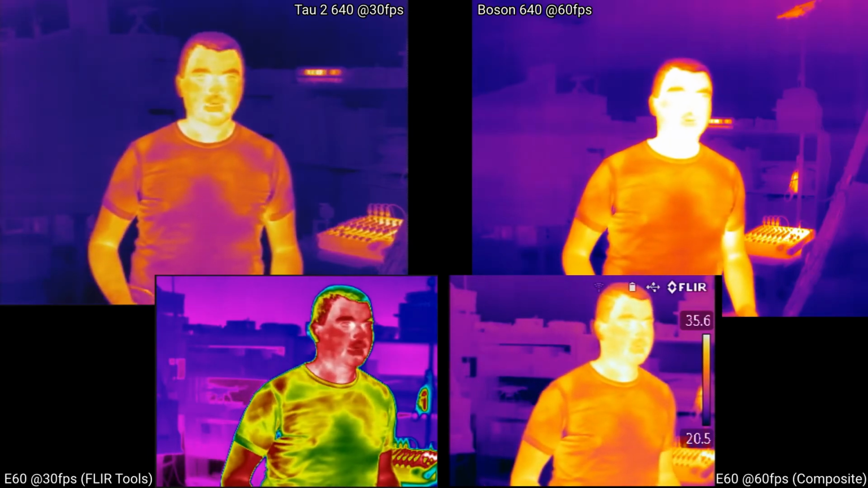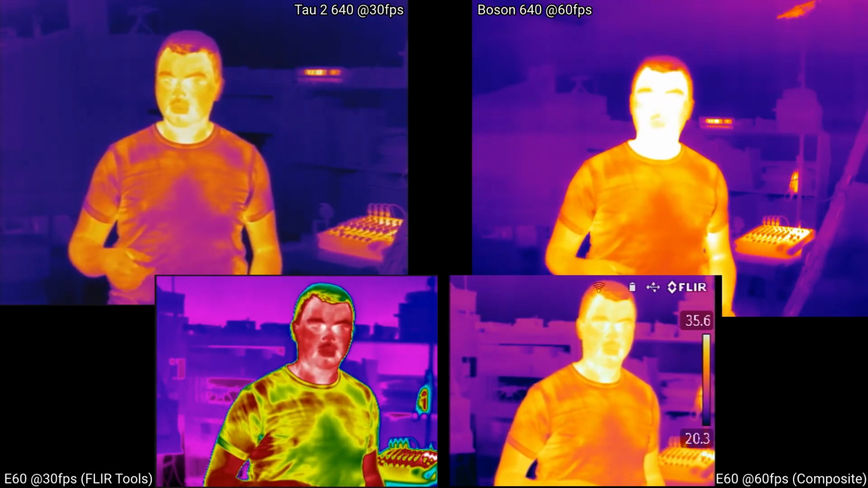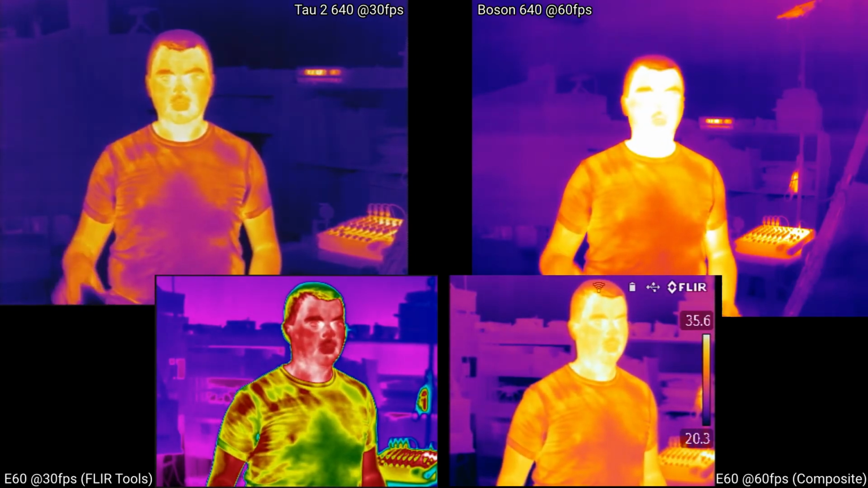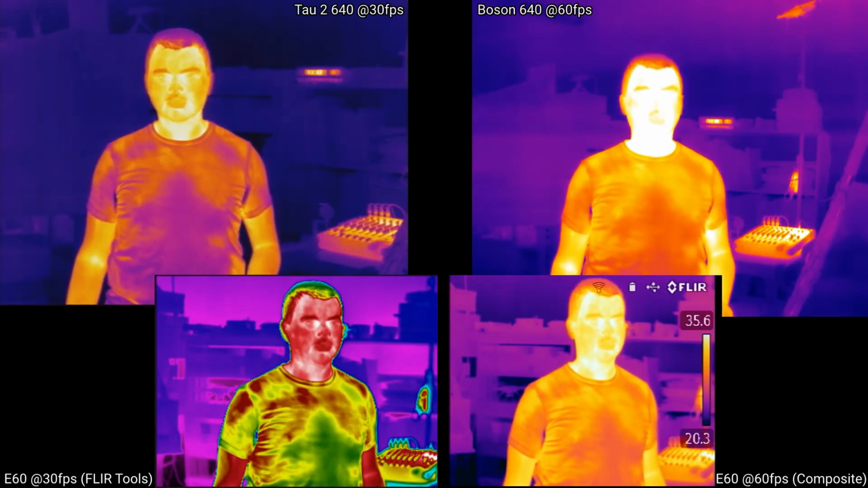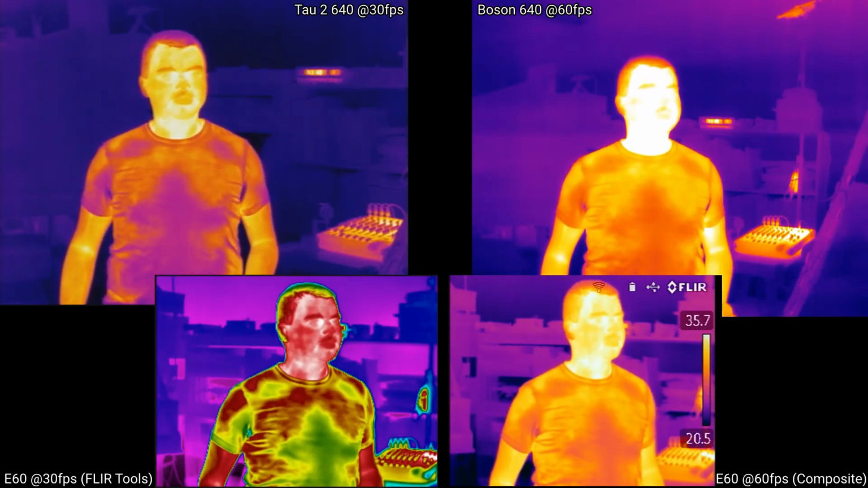It can differentiate so much more color difference from the face, and this is not only the palette, because we saw that area right around the center, which the E60 gets and the Tau 2 gets, but the Boson just blends together. There's another half bit or full bit of resolution that it seems to get in its dynamic range, which is too bad, because it's a neat little camera.